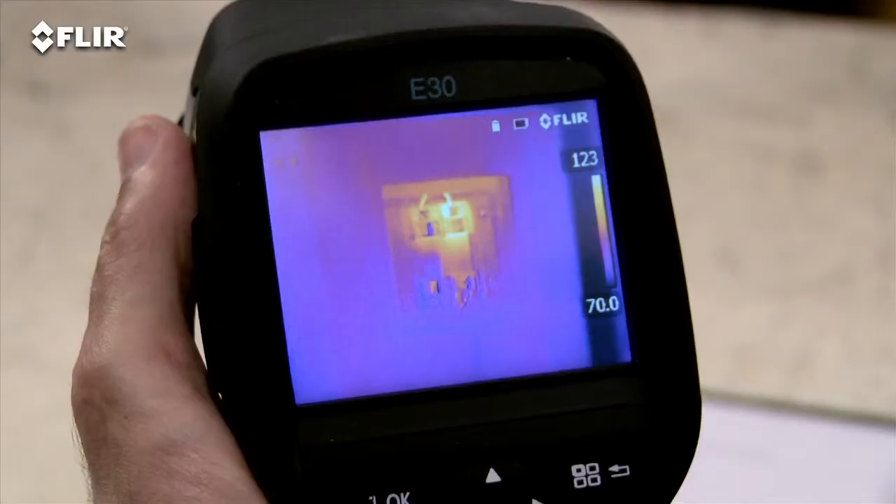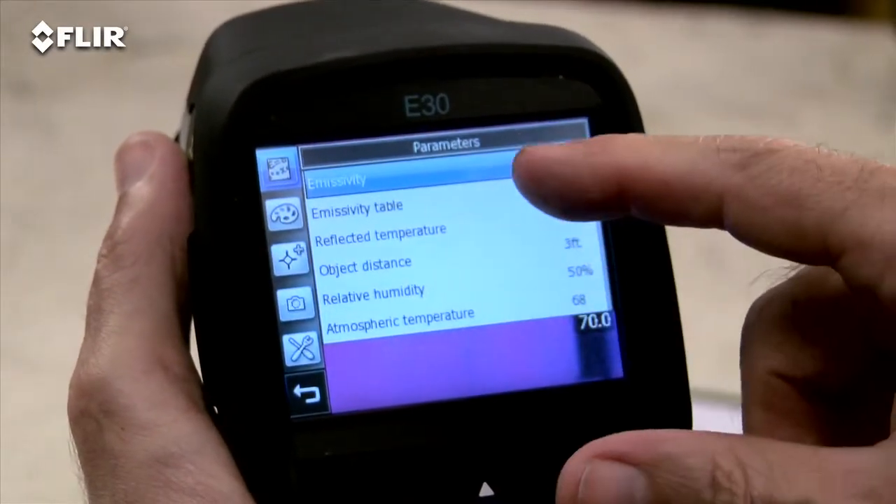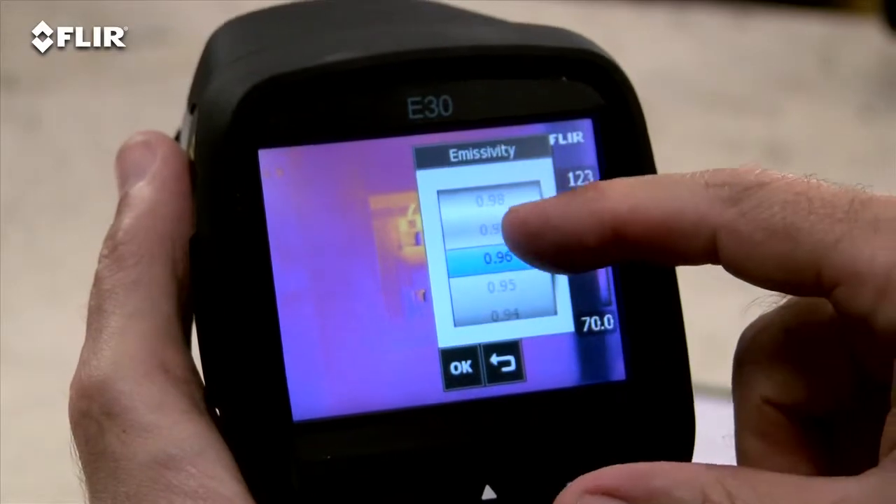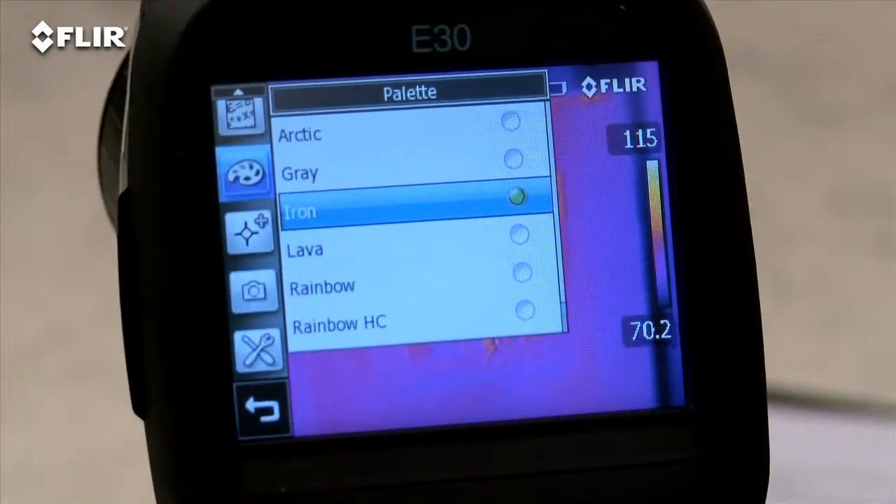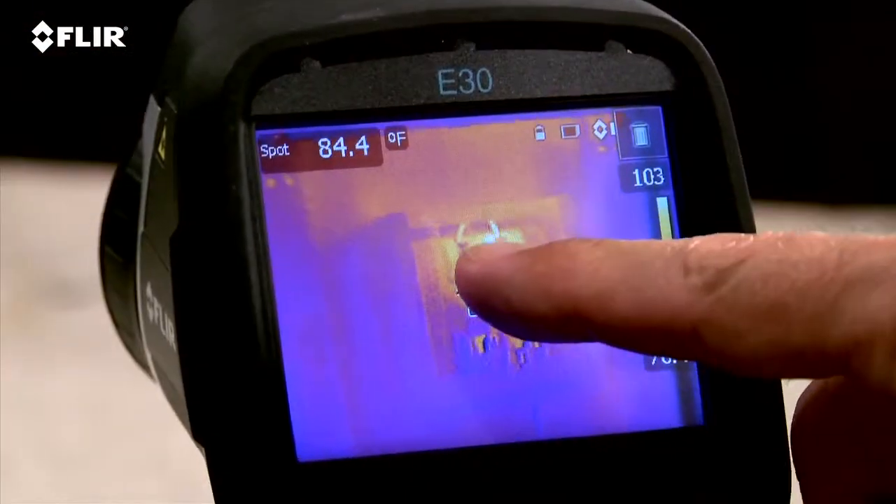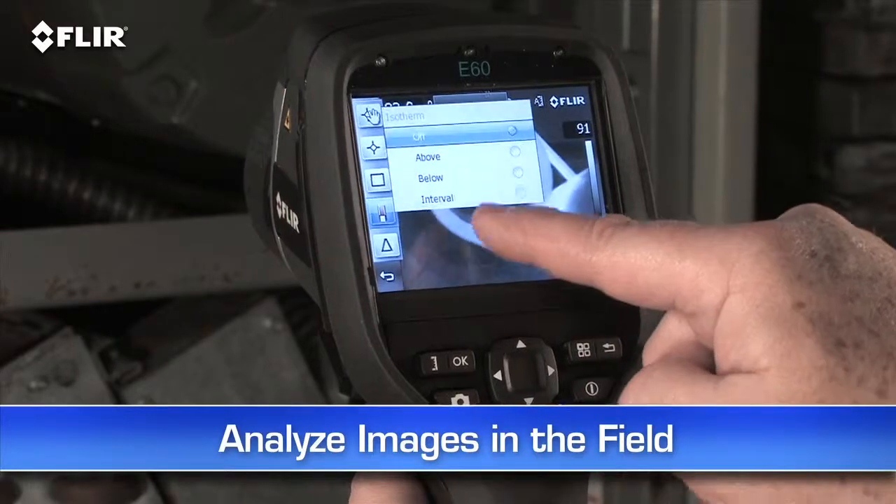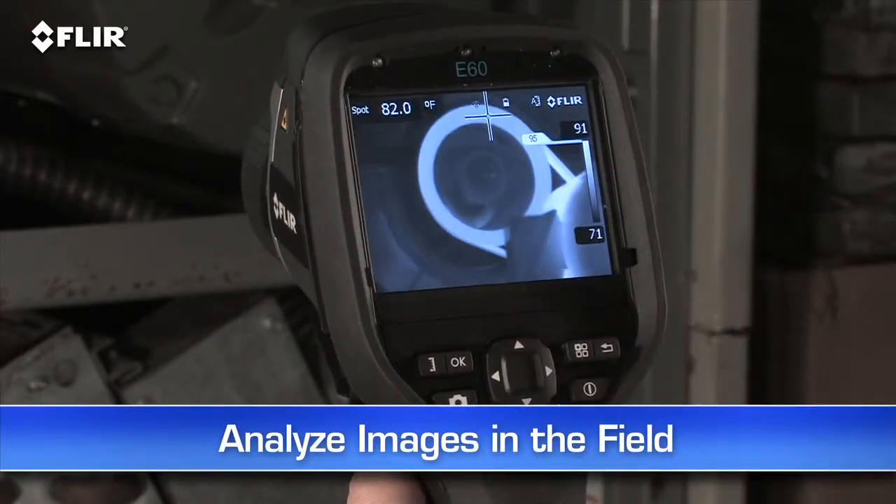This is really handy. Just tap it to bring up the menu and all the E-Series analysis tools, like emissivity and other parameters to make sure you're detecting right. Plenty of color palette choices for the best definition. A movable spot meter, area box, and so on. This lets you analyze any spot in the image right in the field. By the way, if you're wearing work gloves, you can use these big buttons instead.